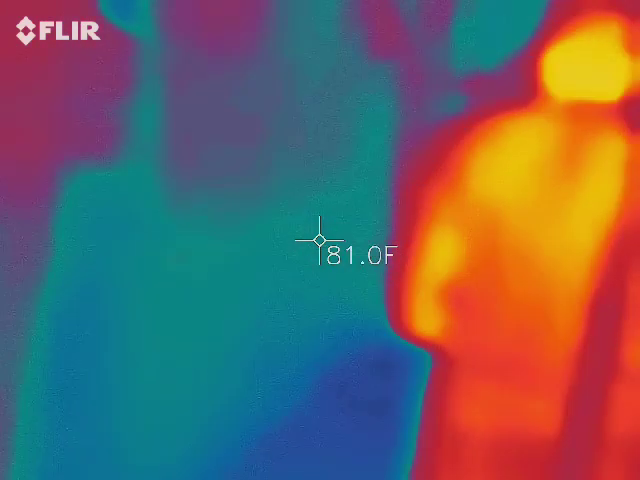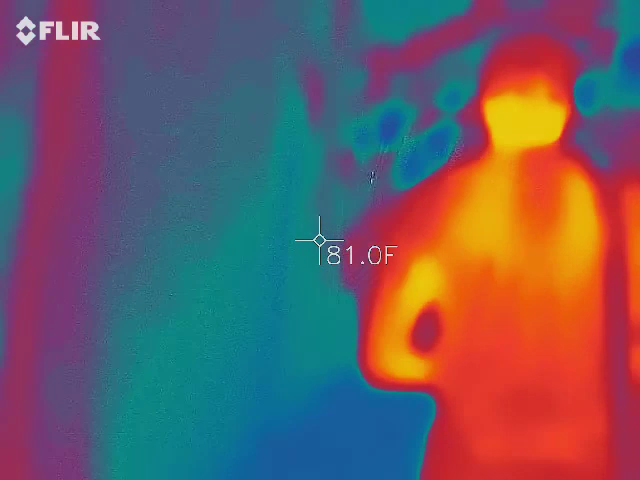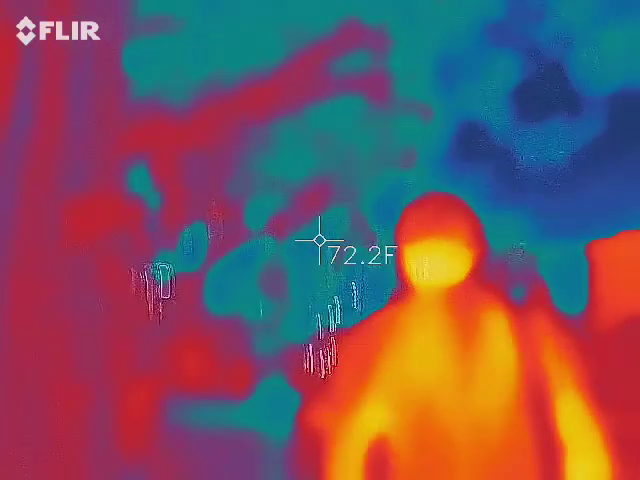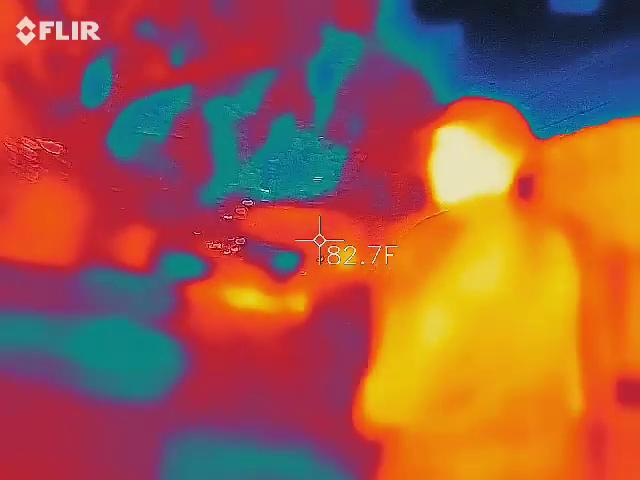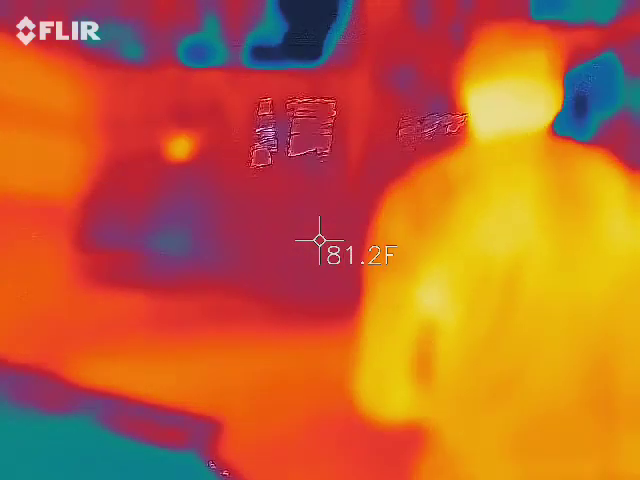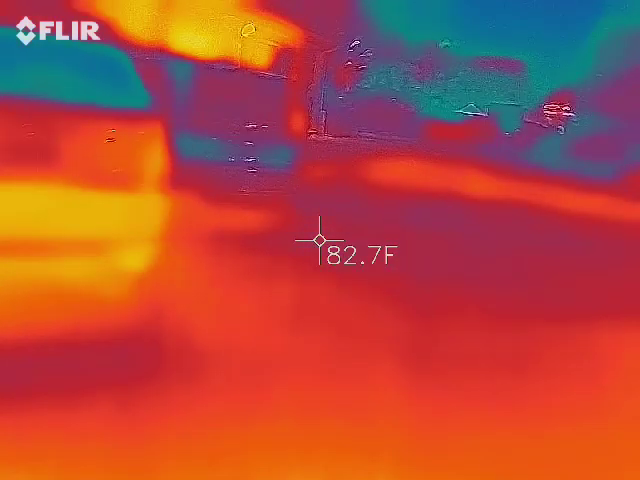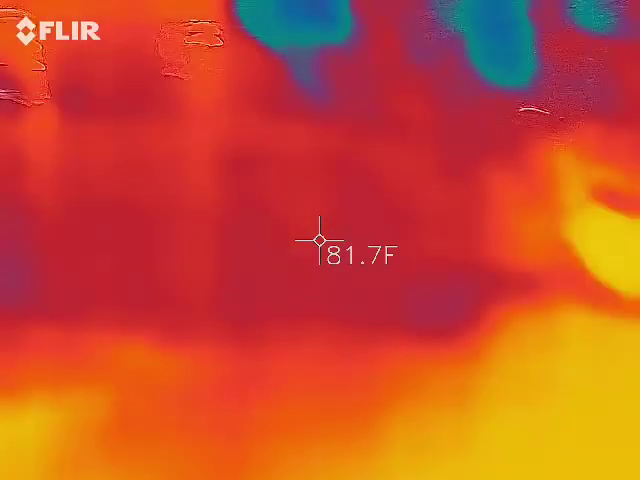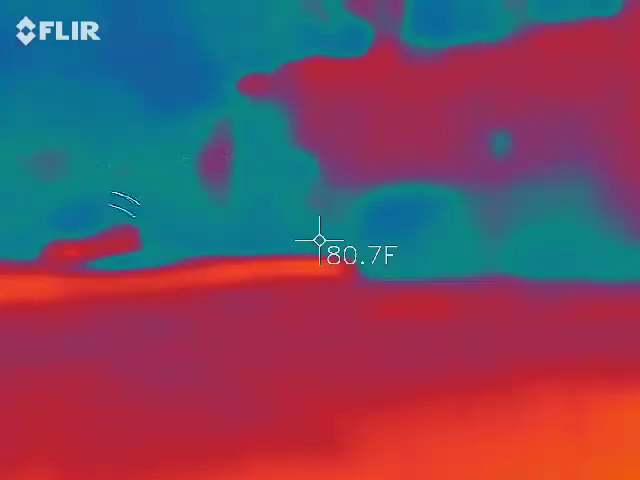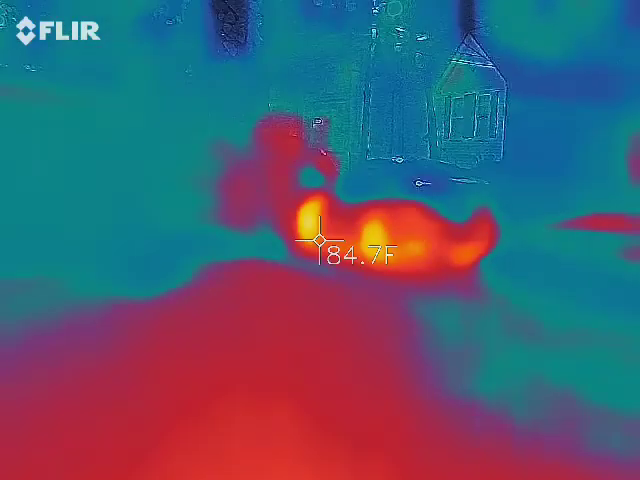Oh, this is definitely an adventure. We're going to get near your car, so I'm going to throw my jacket in there when we get down there. Where did you guys park it? Right there. Yeah, we're going to be heading that way in a few minutes.